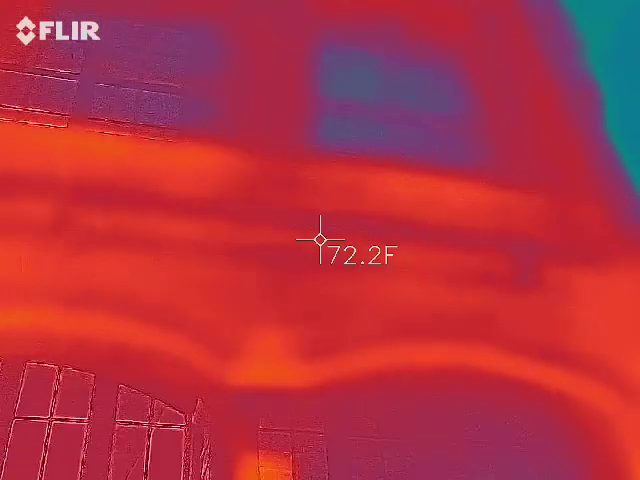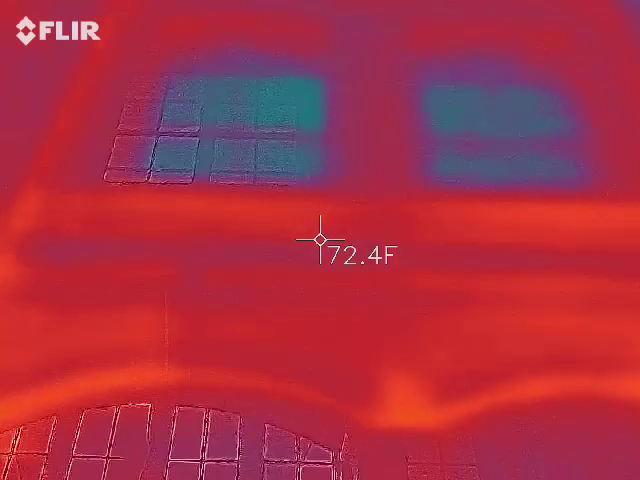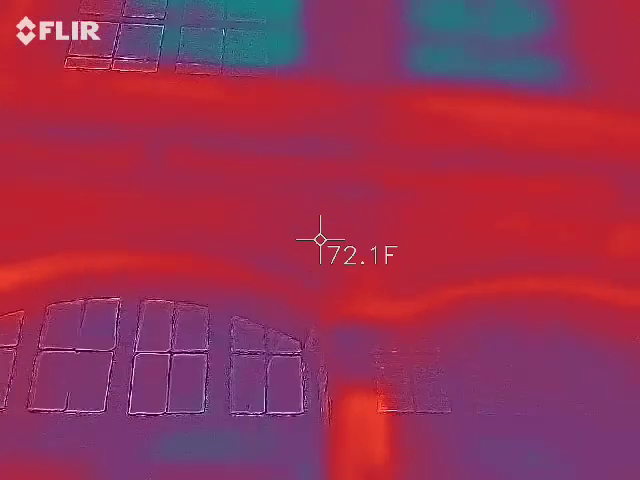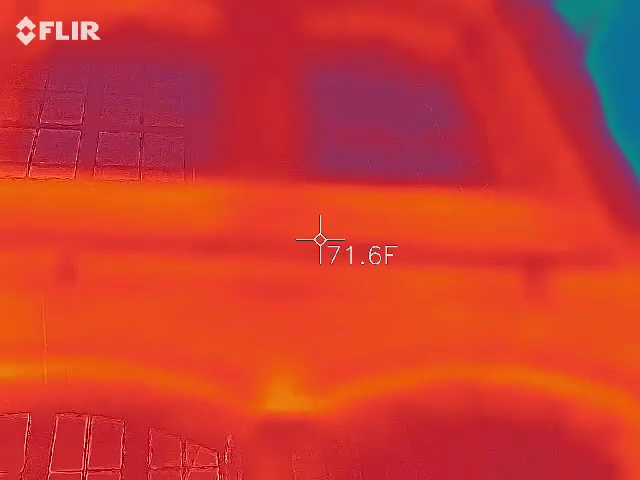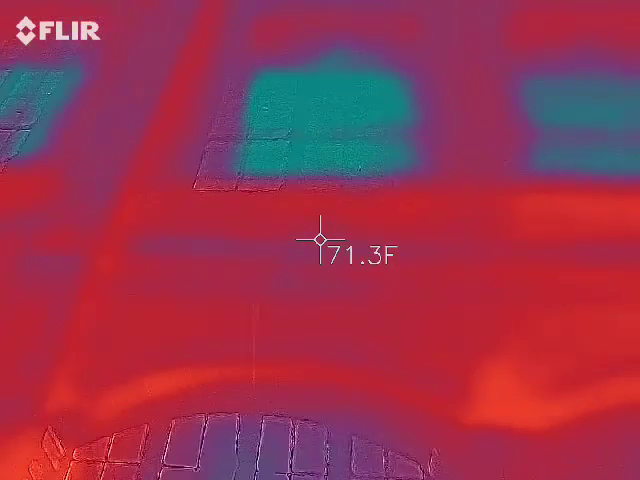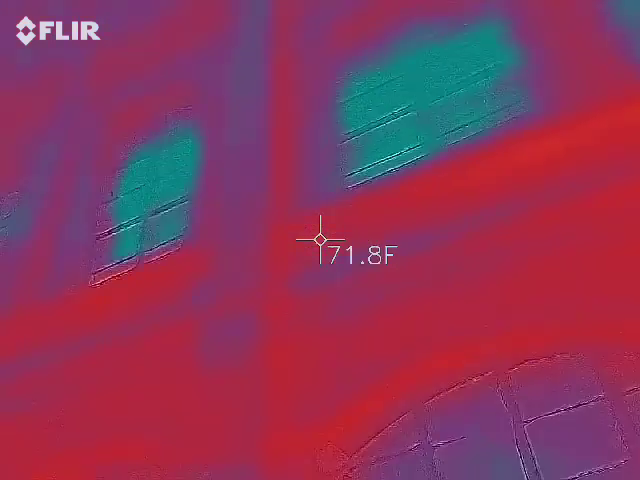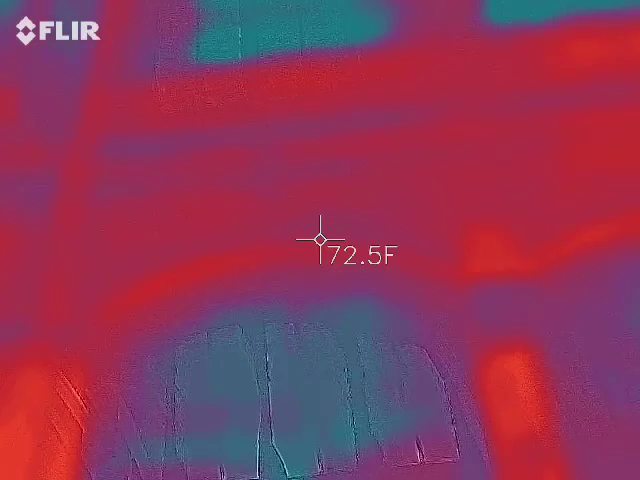What mode? Ask me if they've got a boat. You're talking about boats. It's just a suggestion. Any other temperature changes on those windows?